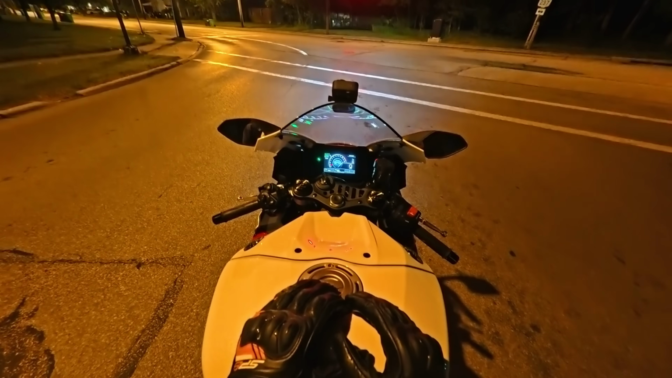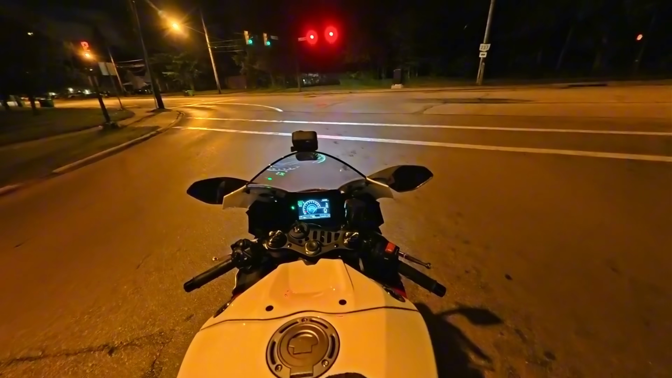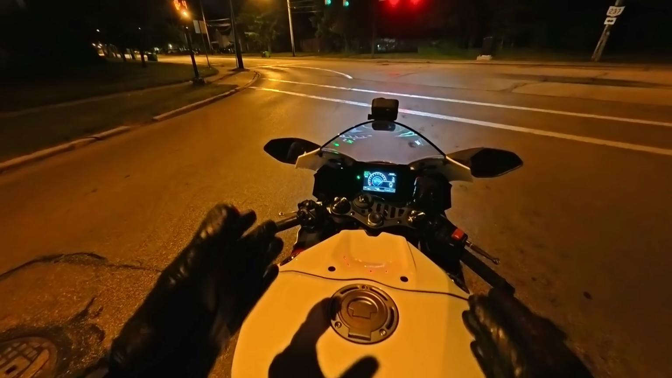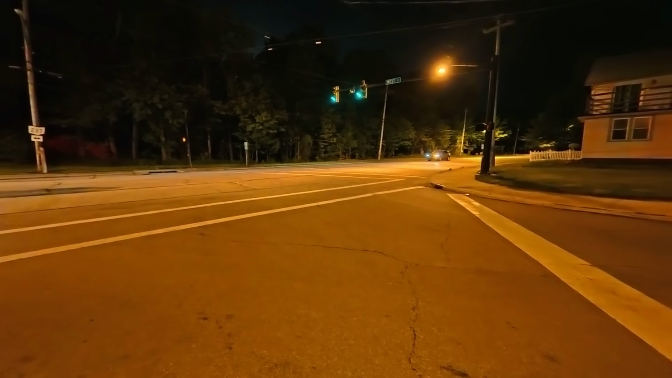And I remember sitting there riding my old FZ09, the first generation 2014 model that I owned, and thinking, wow, this engine would be so much better with an aluminum frame, or at least a better frame, better suspension made to handle the engine. Wow, hey, there's another biker. I don't think we're activating this late.